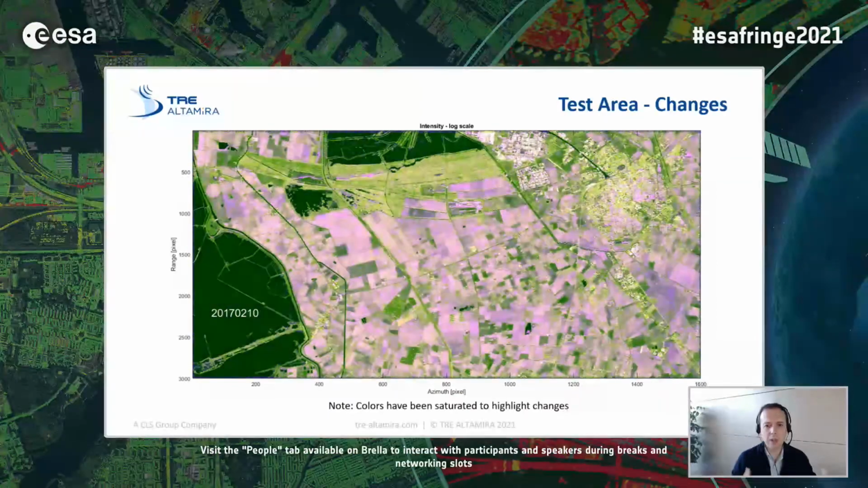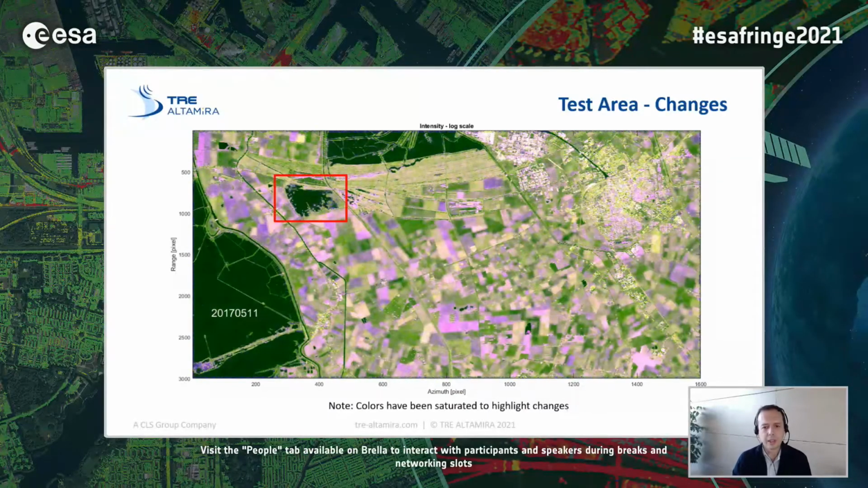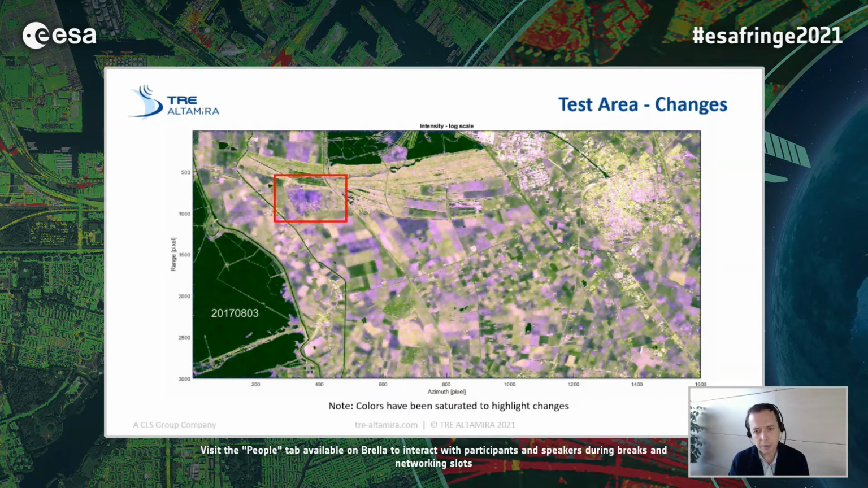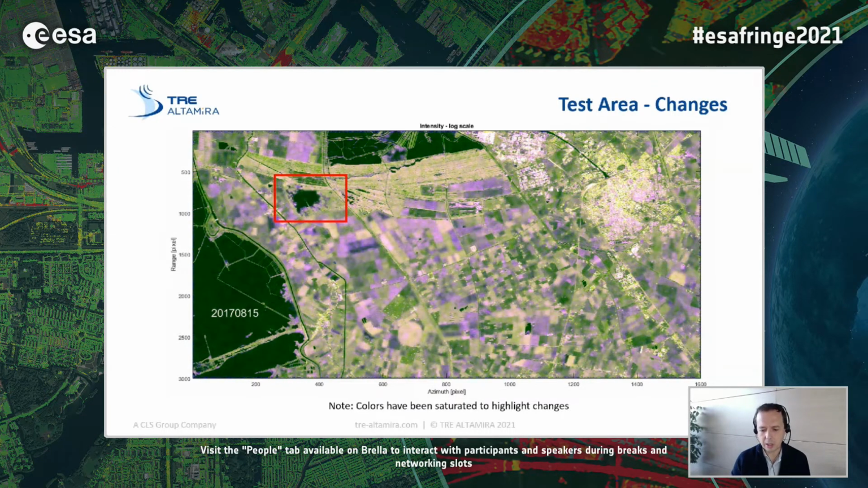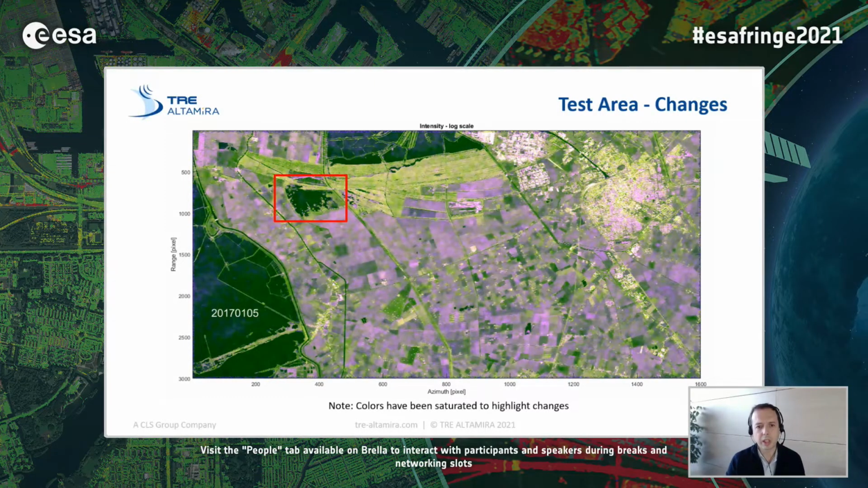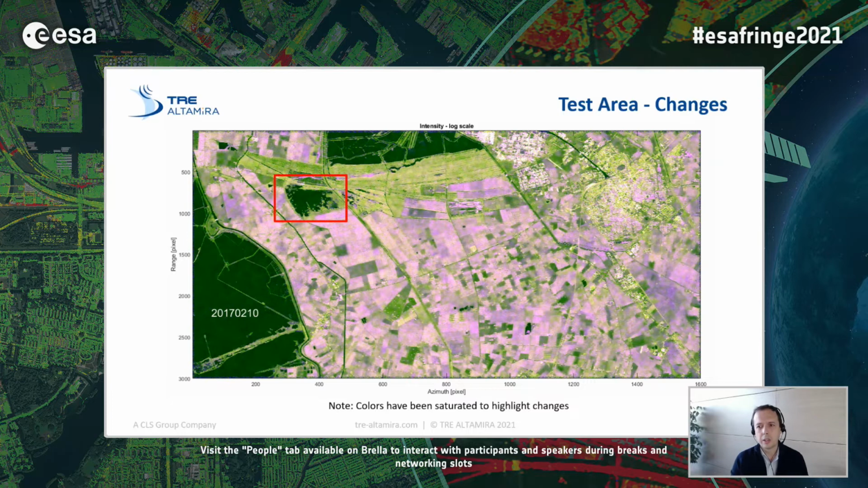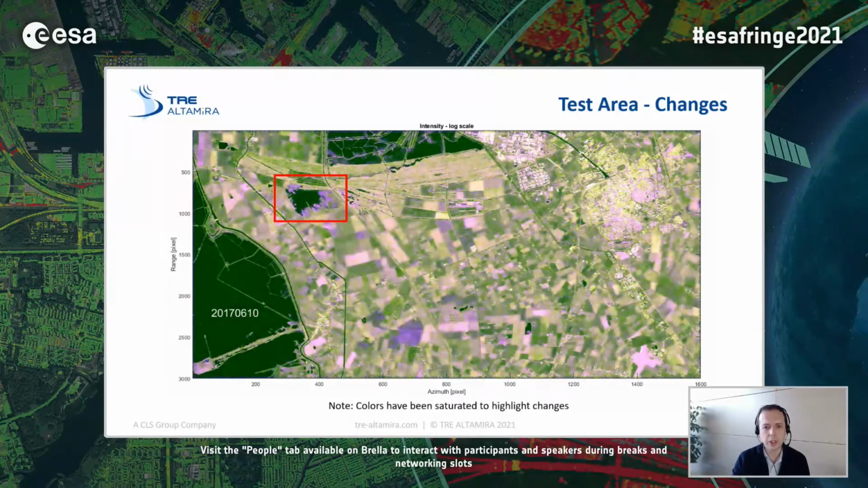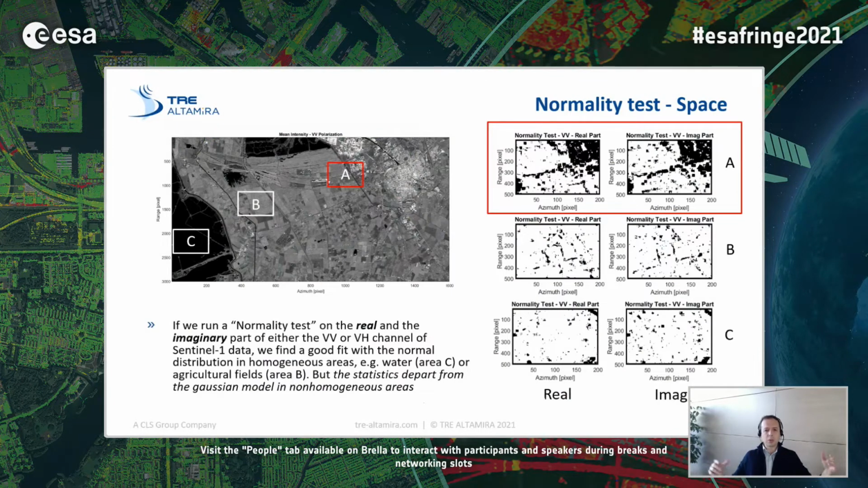And if we look at the animation with different amplitude images, indeed, you see that this is an area characterized by quite significant changes, okay? Even though, of course, for the urban area, you don't have much changes at all. So let's try to investigate the statistics.